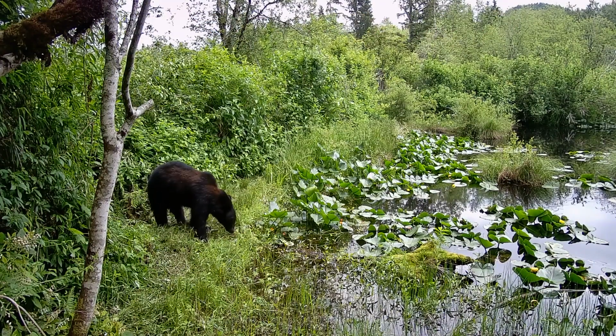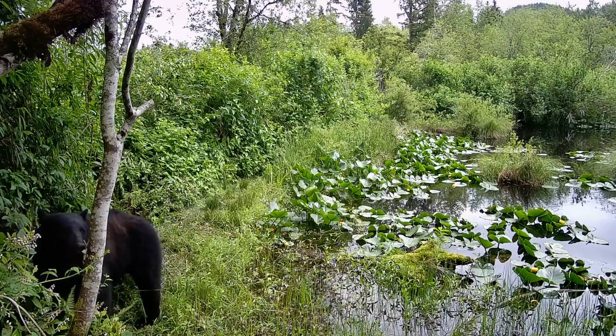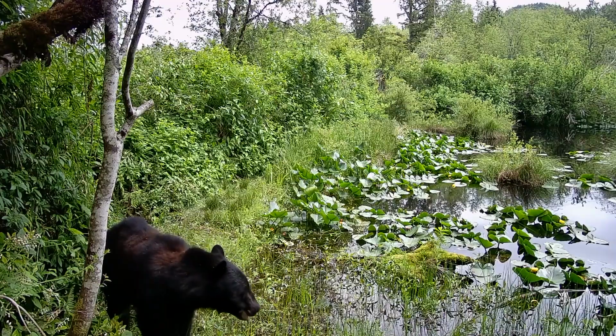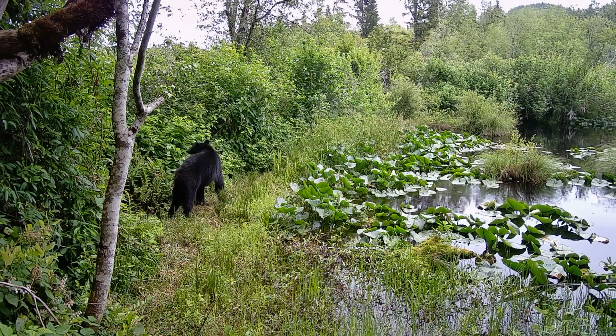It was May 13th and I had a beautiful Saturday off, so I decided to hike out to the beaver pond and check out my SD cards on my trail cameras. And I wasn't disappointed. I, of course, had this big guy. And this is a bear we call Patches because he's got a white patch on his chest. When he stands up and rubs, you can really see it. I had some other nice bears too, like Too Tall, out at the beaver pond.